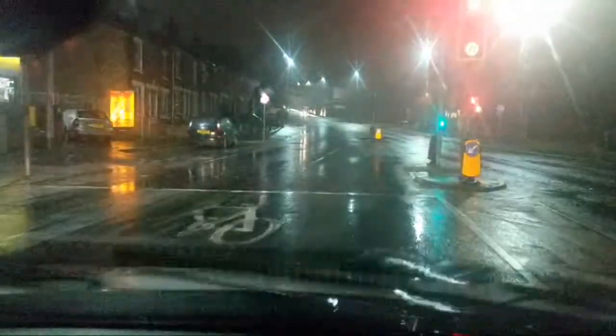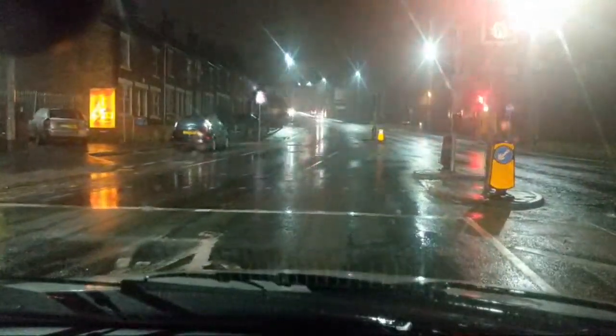Is that where I wanted to turn? I don't think it is. No. This is where I want to turn, I think. Can we turn right here? I think we can, yeah. Can't do a U-turn here though. Right, now this is going off memory.